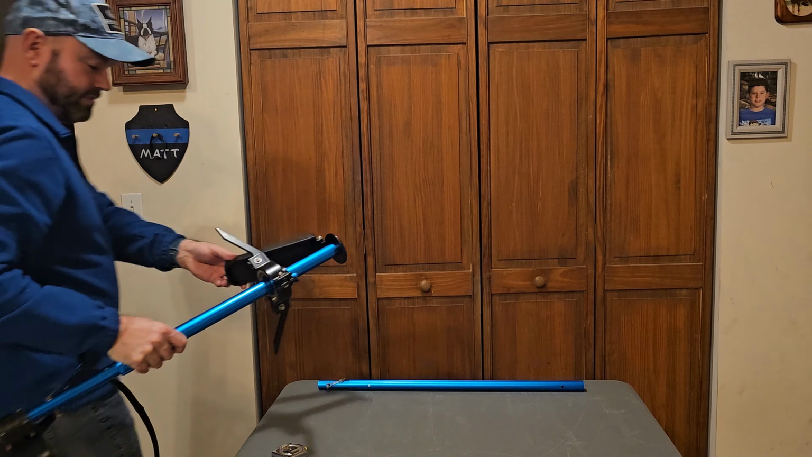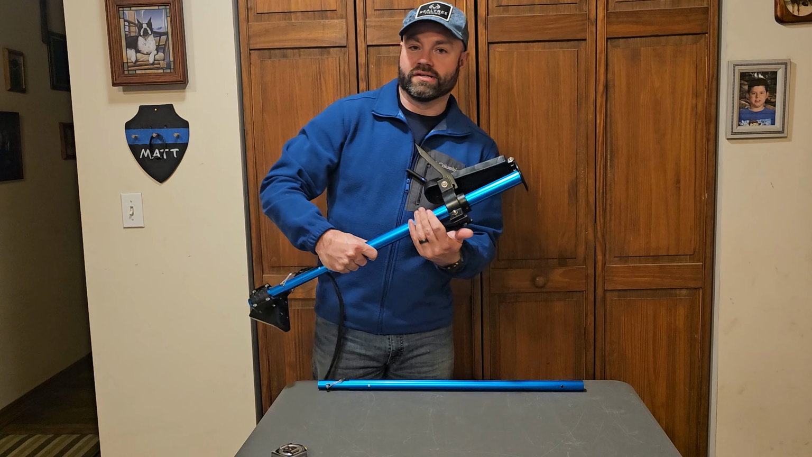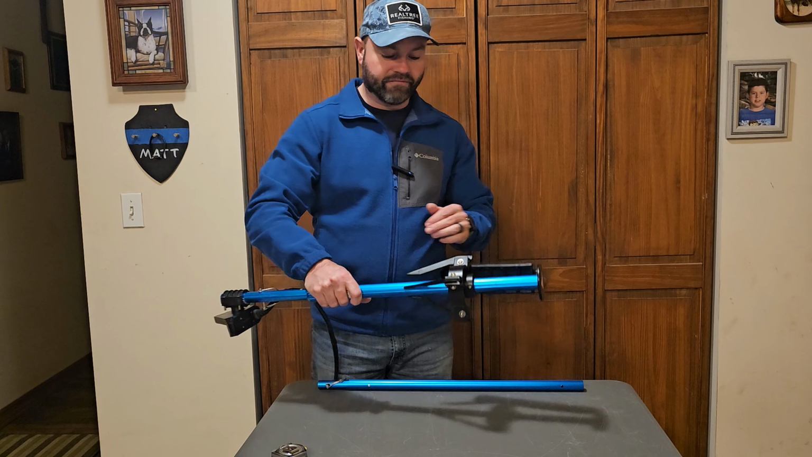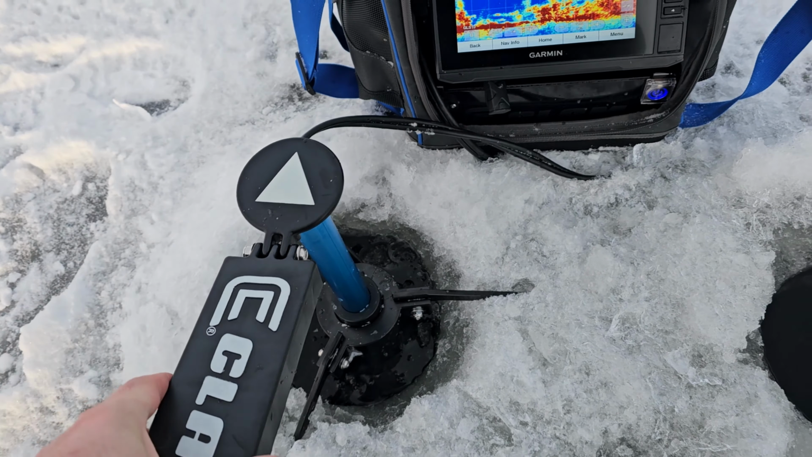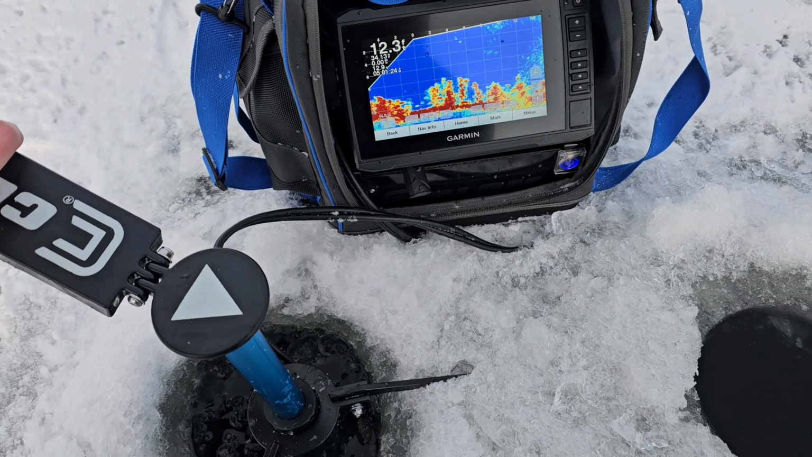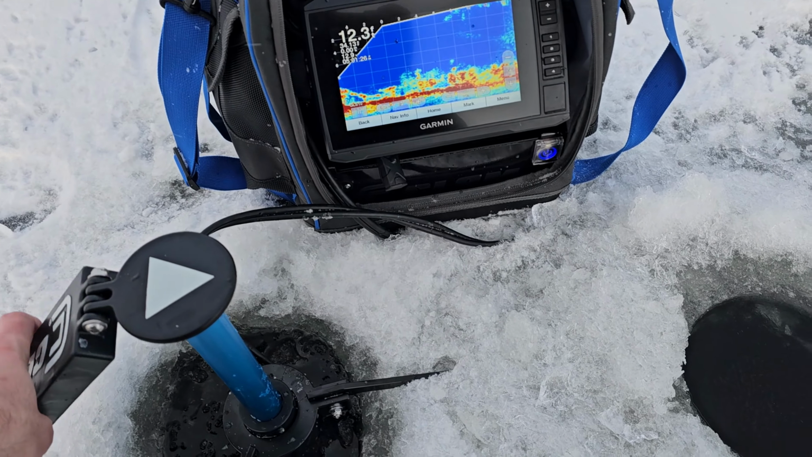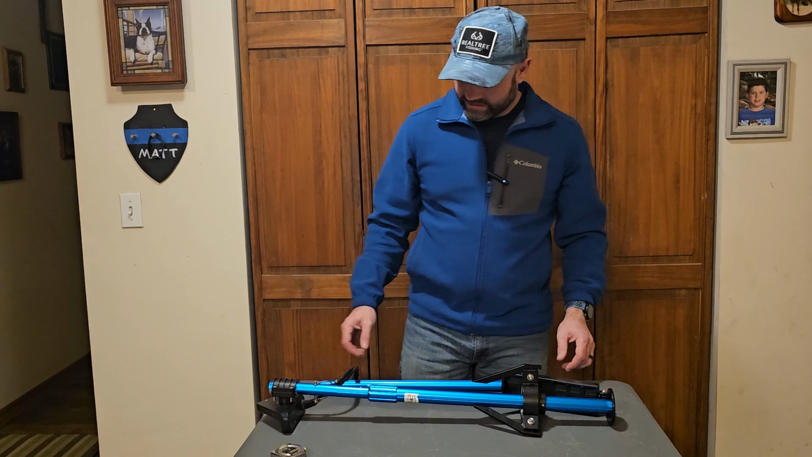Now I don't know if that's a good thing or a bad thing. Seems to work pretty seamlessly. I've had it out quite a few times now, and as you can see, it rotates out there on the ice, no problem. I wondered if being out in frigid ice weather would affect that, but it didn't, so it worked pretty well.